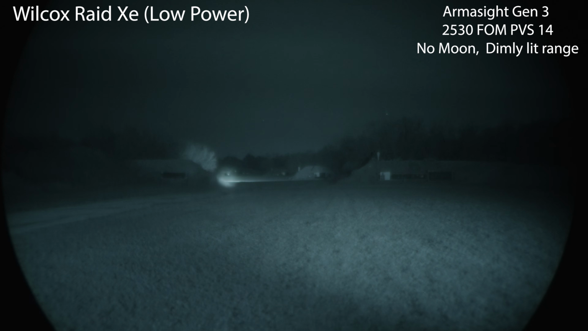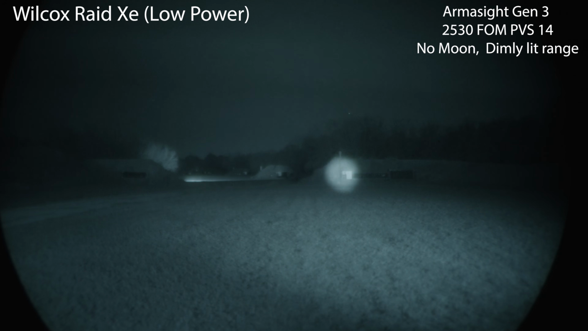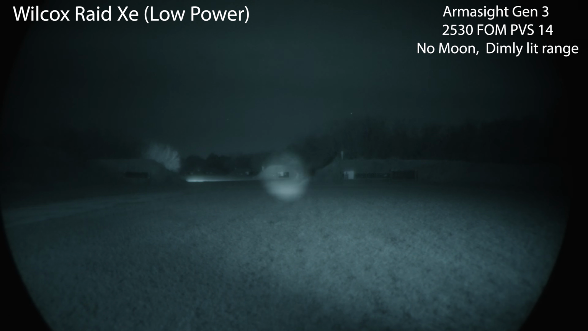And still pretty usable to 500 even with lights being introduced. It's very, very usable for the Raid X.